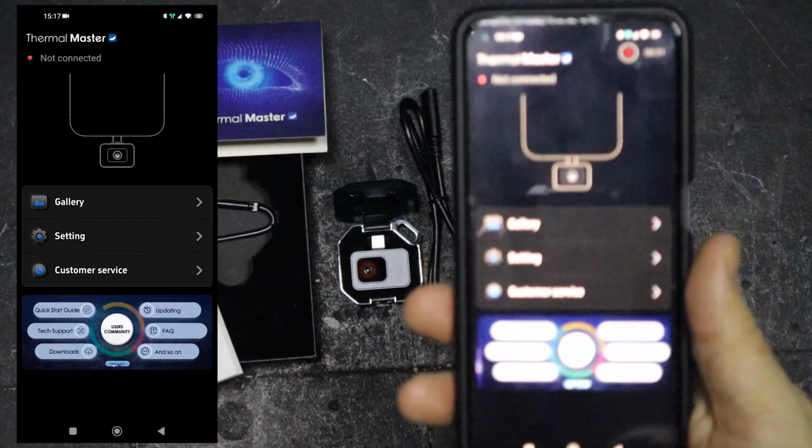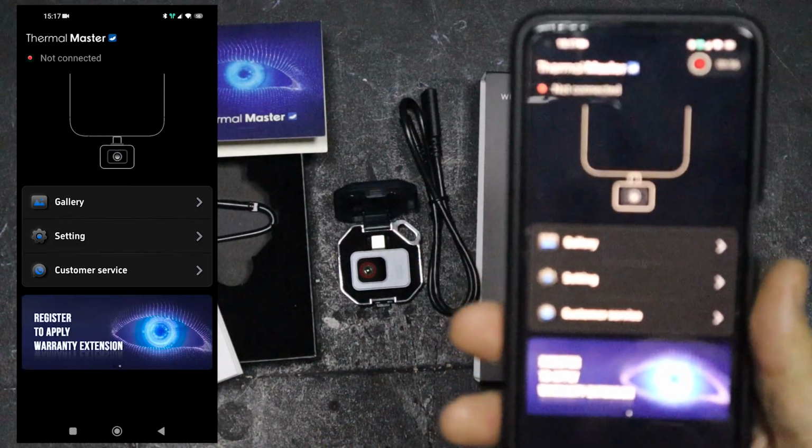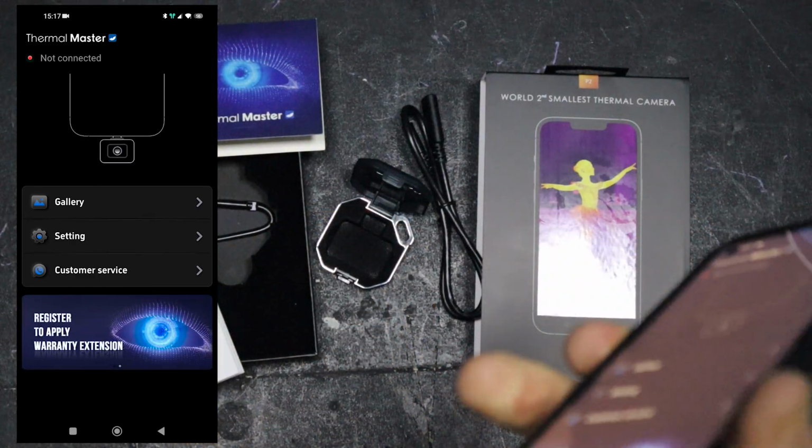Well, okay, right. It hasn't asked me to sign into anything apart from their warranty section. That is unheard of. Okay. I assume it goes around that way.